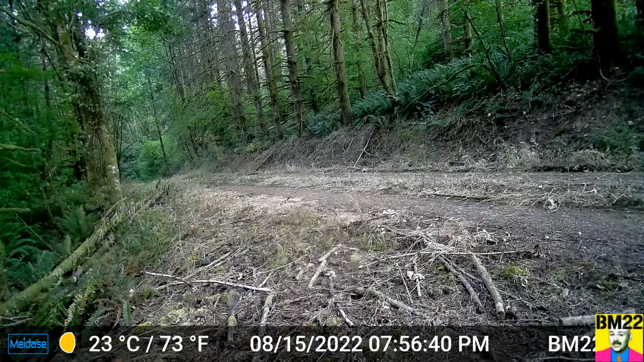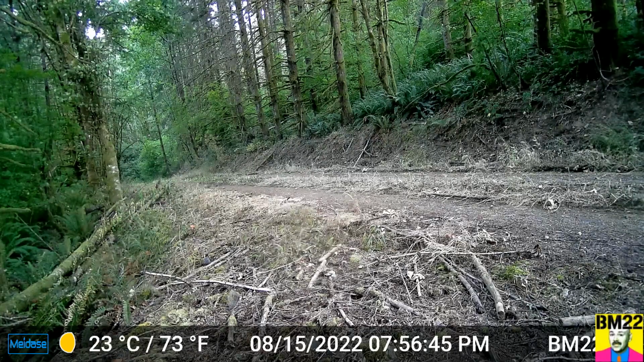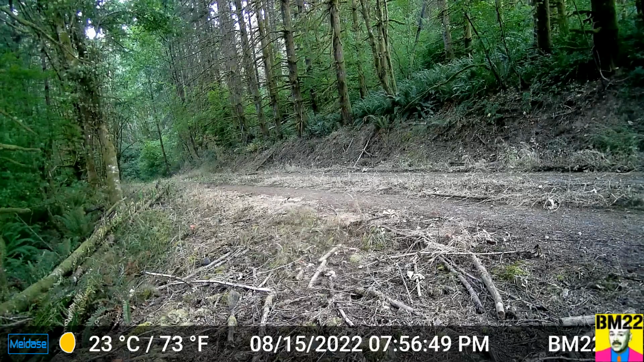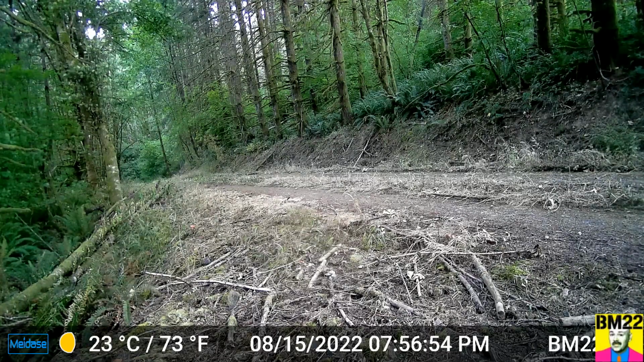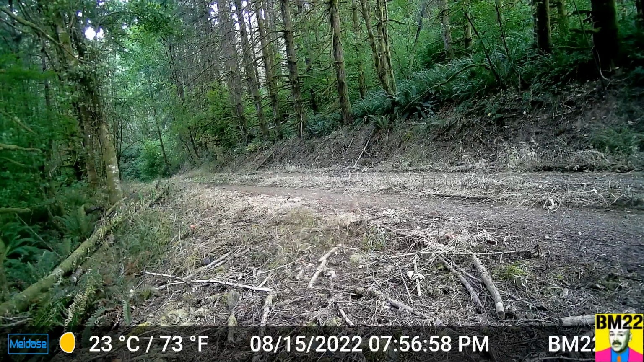Okay, so what do you think? I have hours of footage of vehicles driving on these roads and motorcycles and dirt bikes. Anyways, would you have ever thought that right when we're seeing bear walk down the road or a bobcat walk down the road, there's also trucks driving down the same roads?